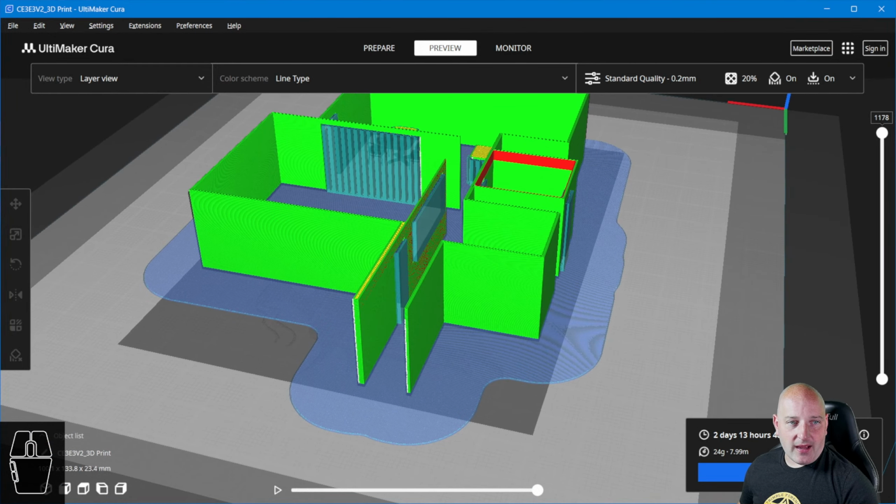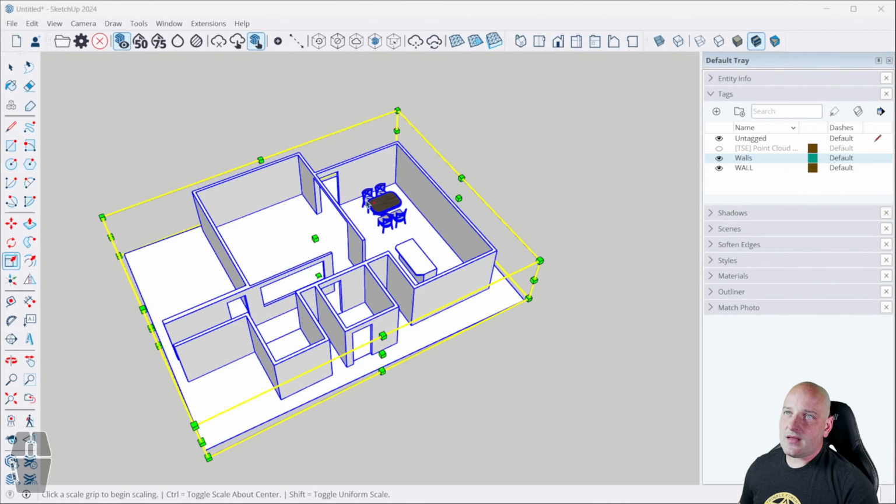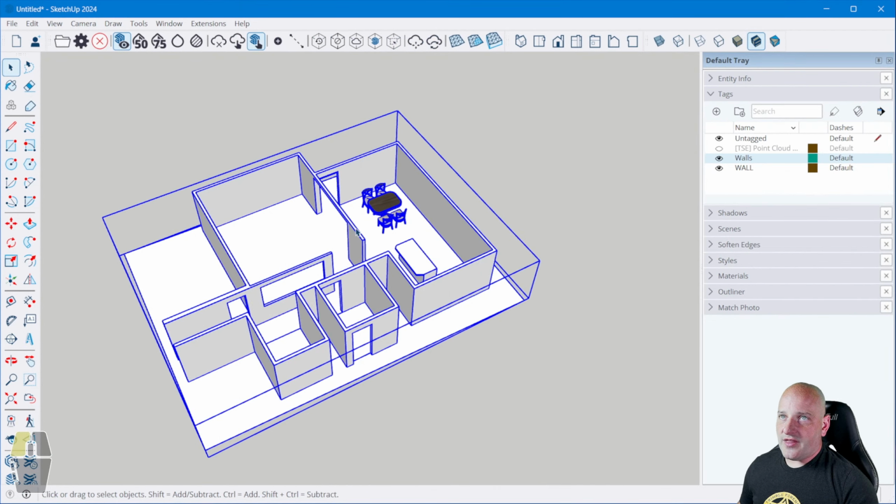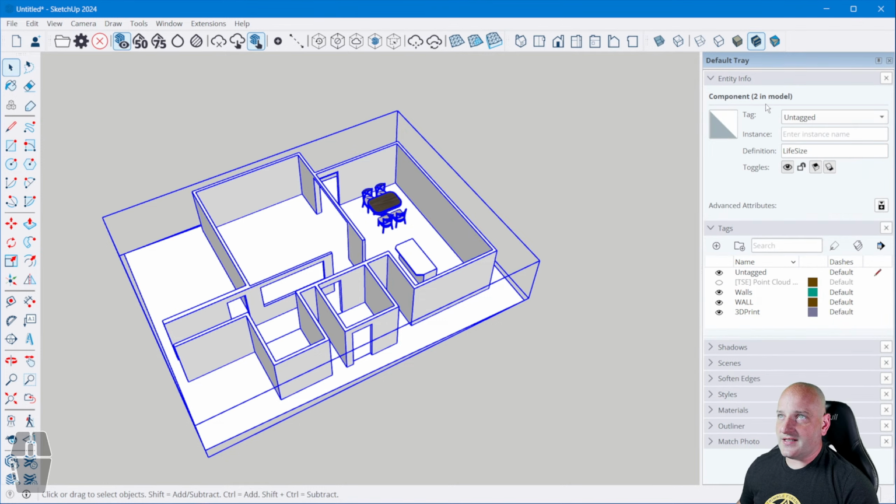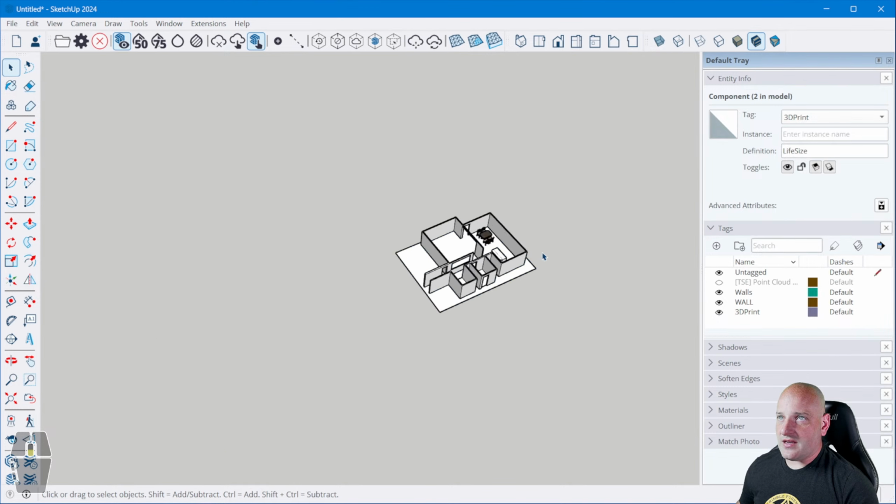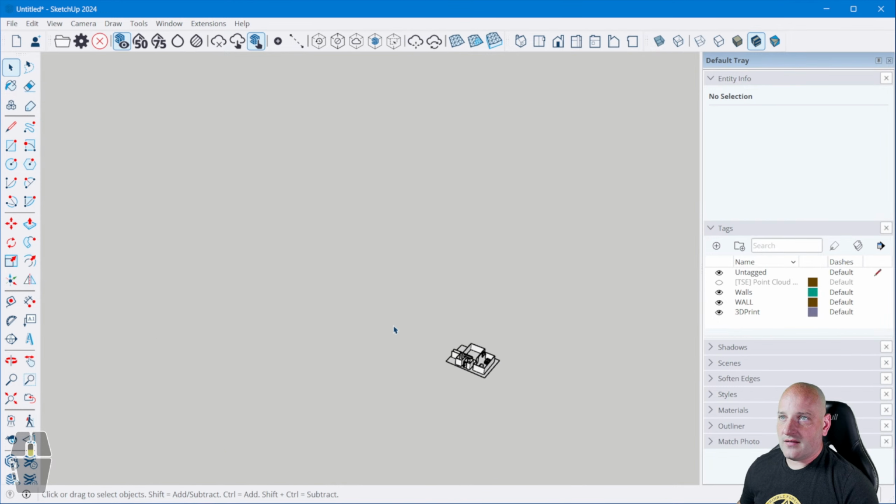There's that print. Okay, there's something else I want to show you guys back in SketchUp here. I'm going to create a tag here called 3D print. And I'm going to take this entity and tag it as 3D print. I like it.